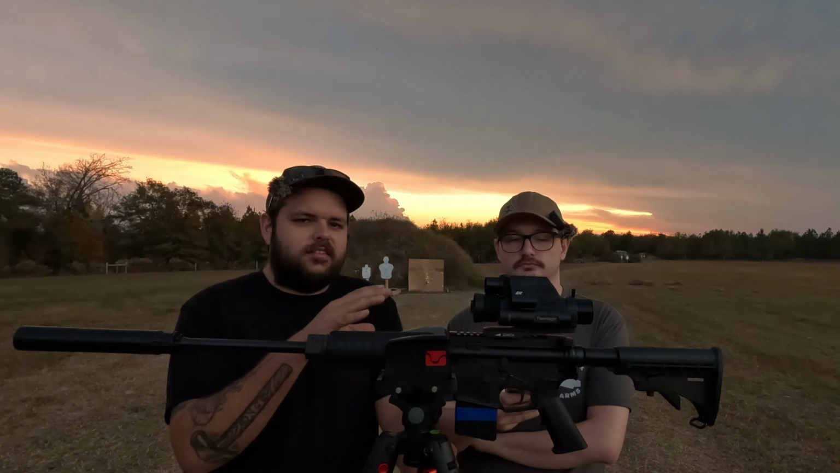We will move over to minimum zoom at 159 yards. We will zoom in all the way to 12x and focus it just a little bit. Iron hot, red hot, white hot, black hot.